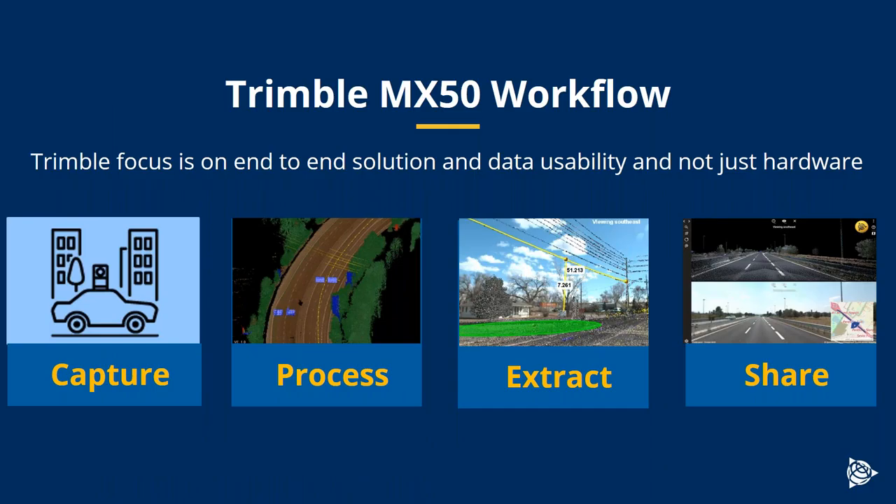So we think of 4 stages in the mobile mapping workflow, and the MX50 is no different here. We think about capture, processing the data, extracting objects from the data, and then sharing the data. Sharing the data is, again, increasingly important, I believe. The data is so rich that you obtain with mobile mapping data.